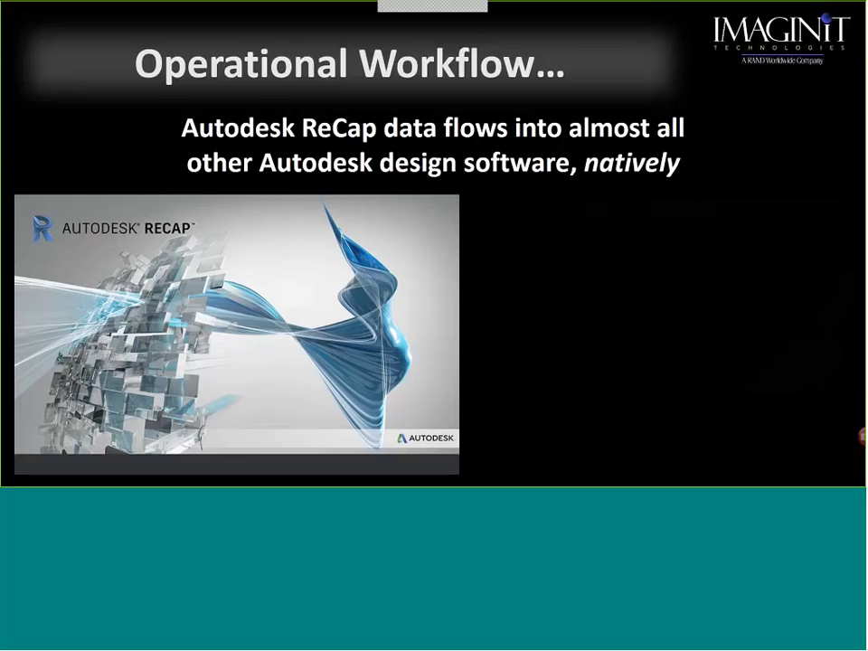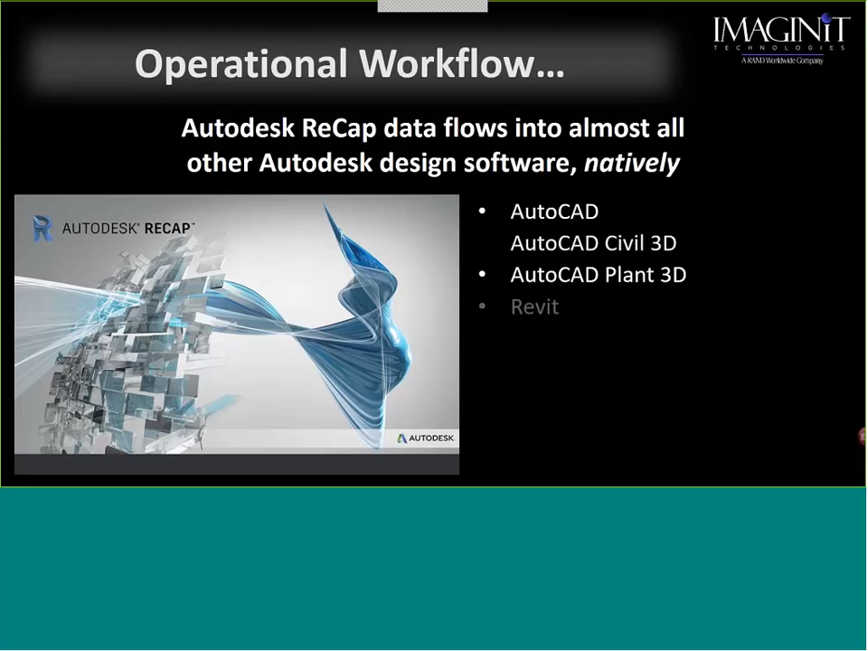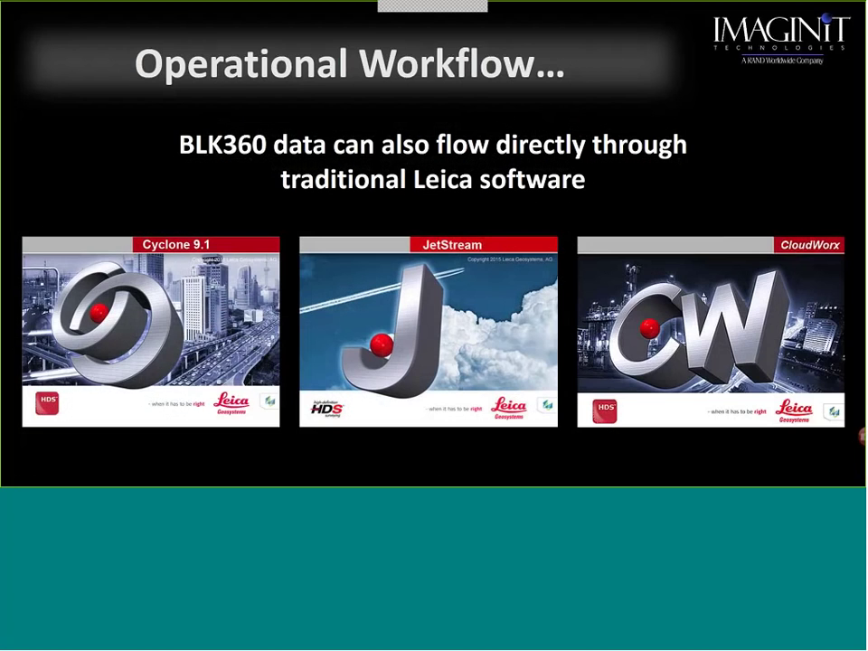So going into AutoCAD, Revit, Inventor, any of this Autodesk software, Recap will take that data in. So we've got AutoCAD, Civil 3D, Plant 3D, just to hit the high levels there. That's probably the most commonly used Autodesk software. Now that kind of sums up workflow number 1.